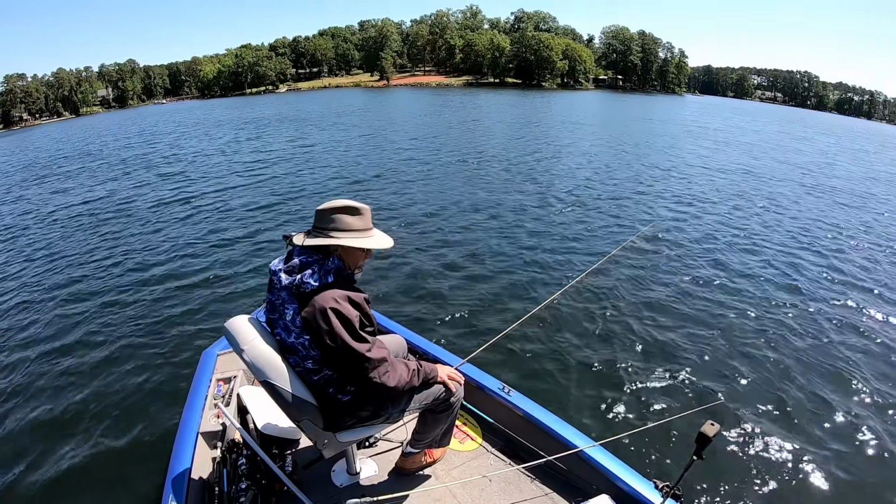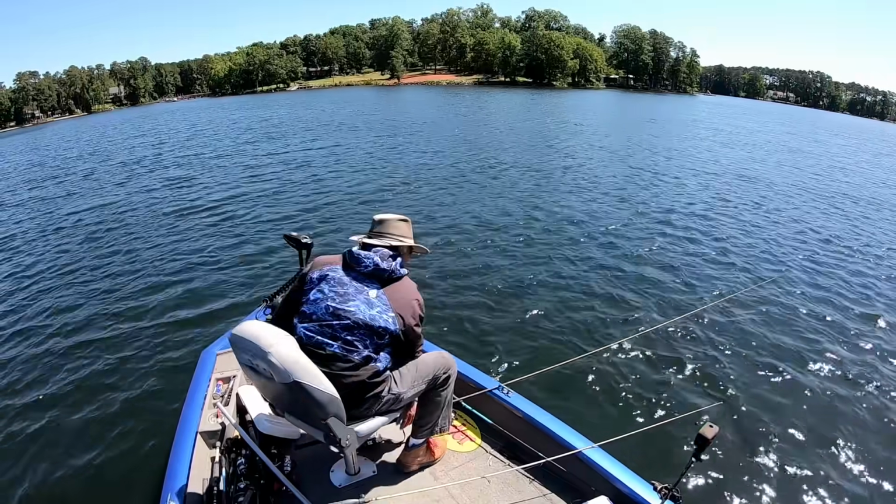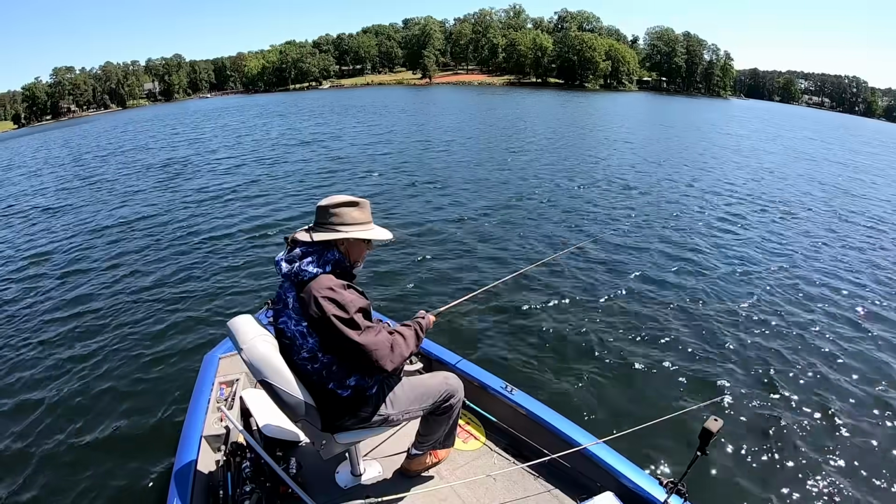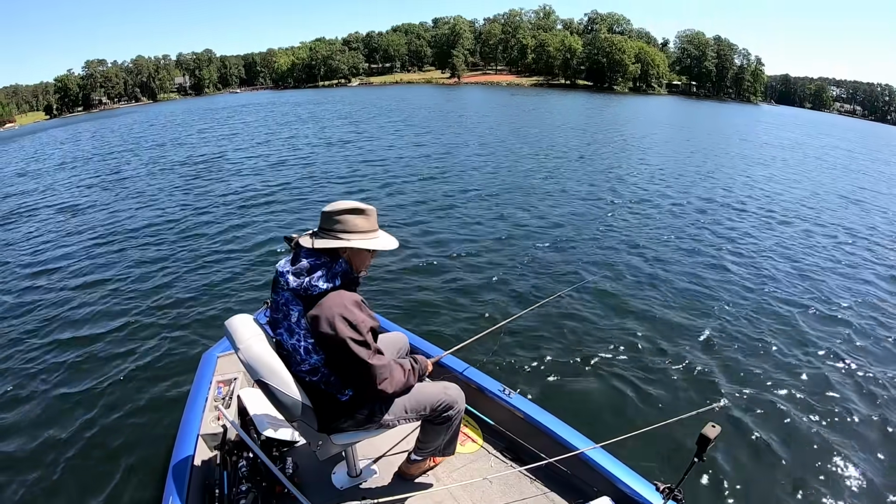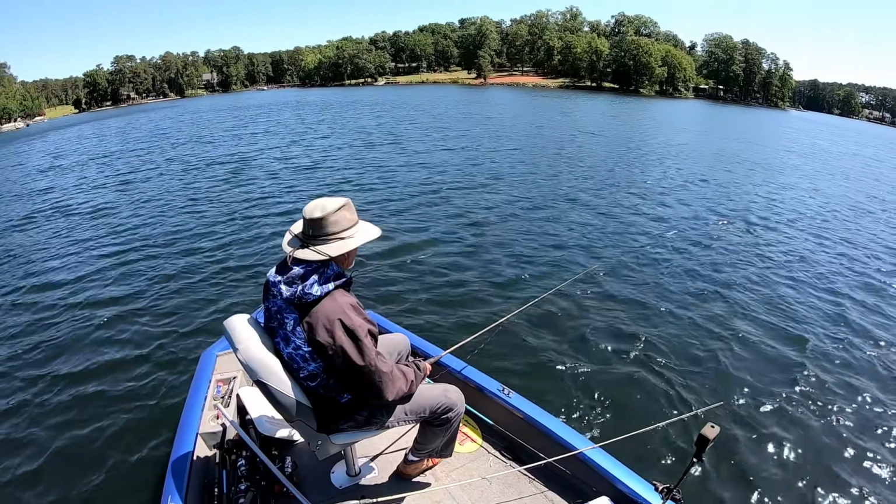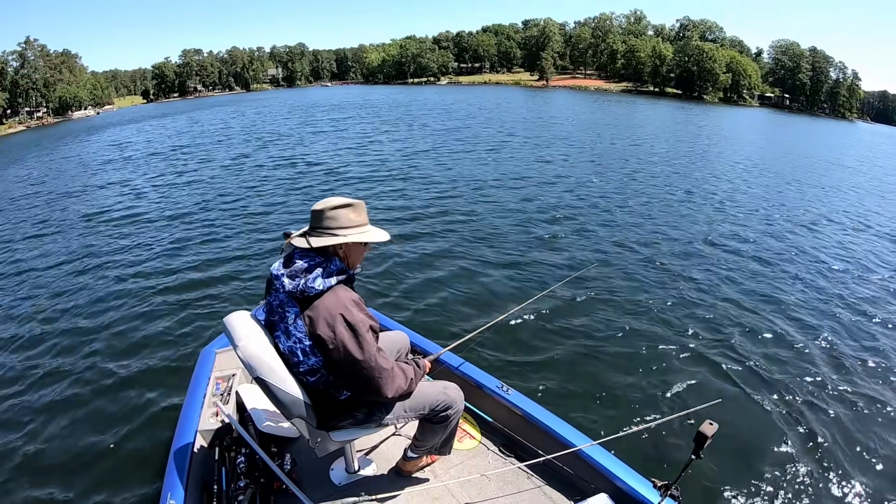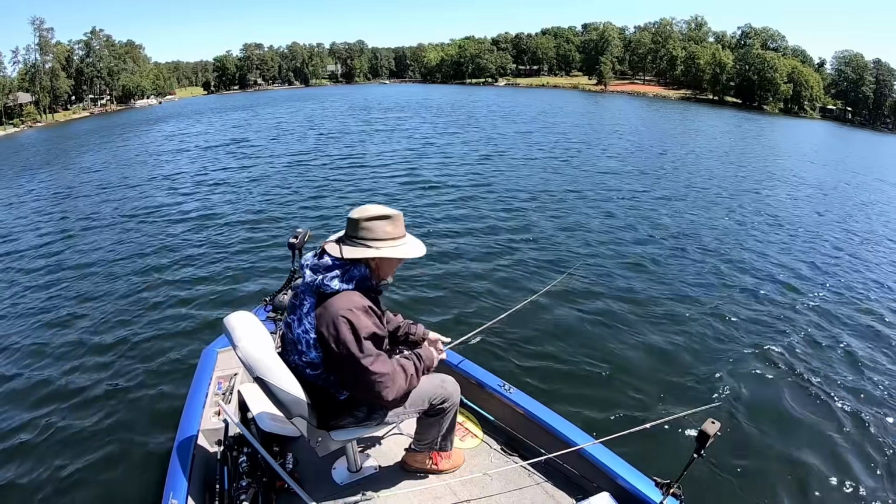Right there's a couple of fish right there. If I can get down there and hold it. This doggone wind blowing so hard. There's a couple of fish right there. I see them. They're definitely there. Definitely. Bang. There he goes. There he goes.